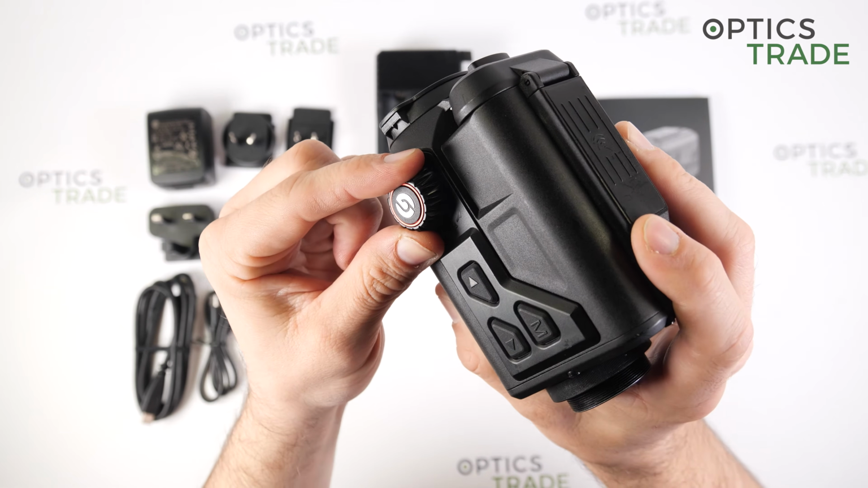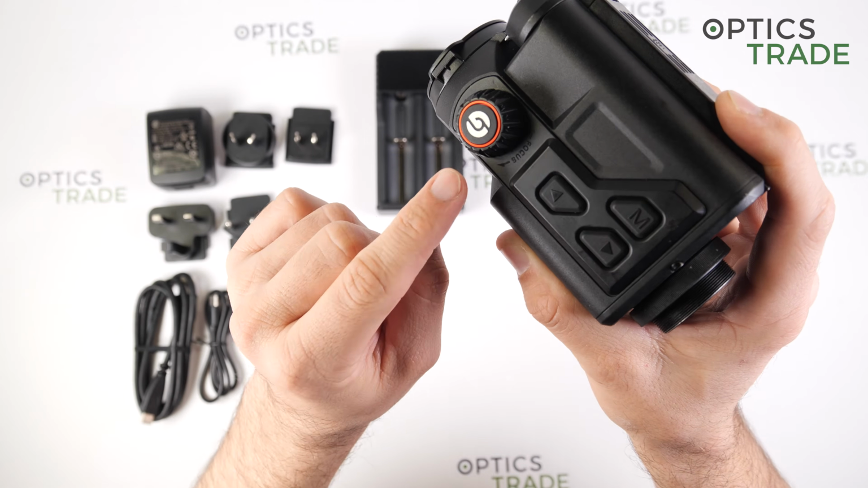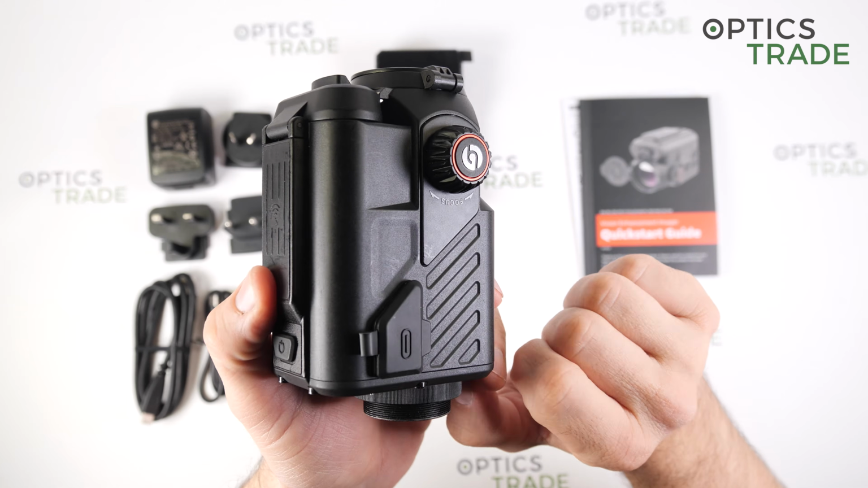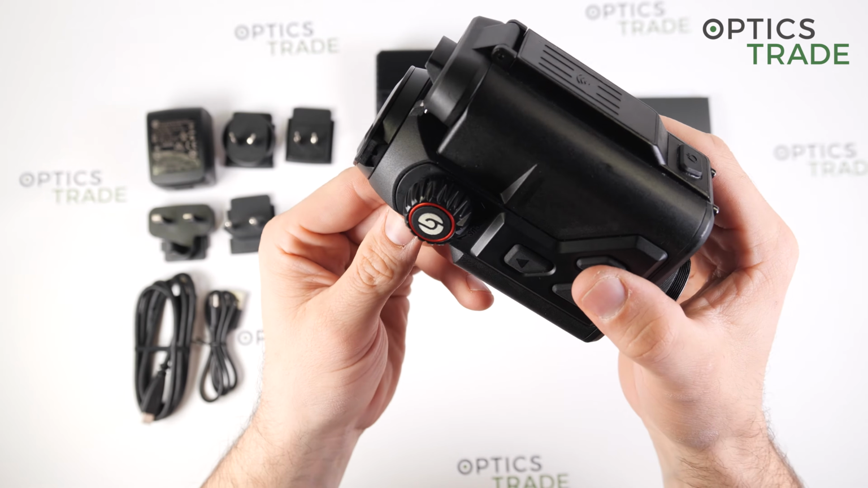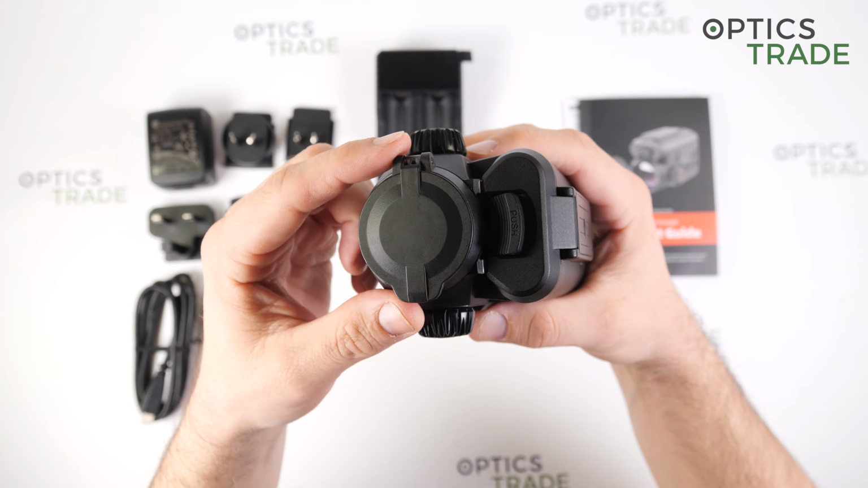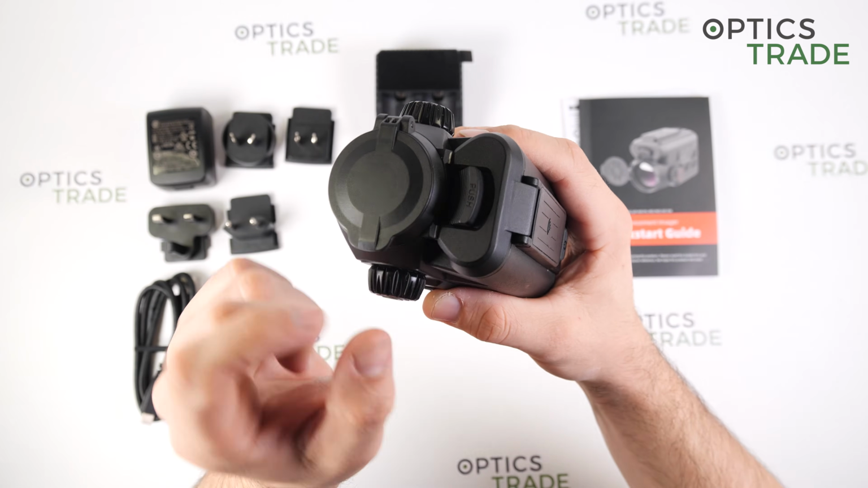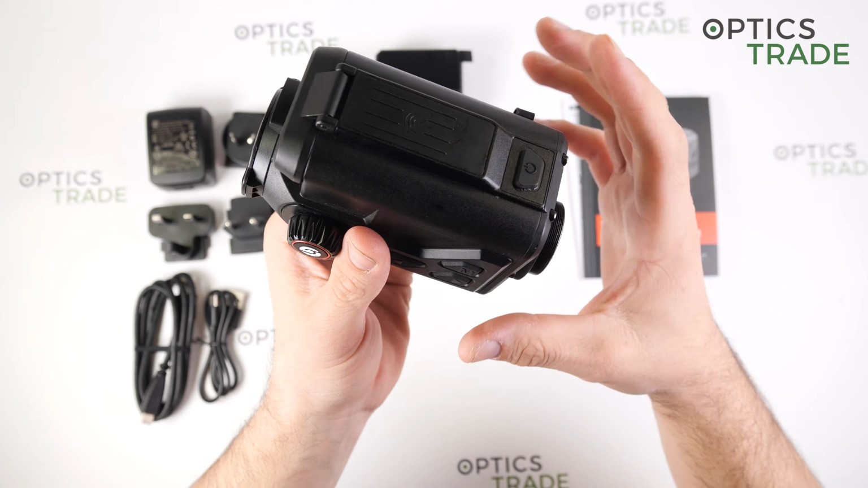Then on the front we have the focusing wheel, which is ambidextrous, so you can use it on both sides. And on the objective we have the 35mm lens and the battery cover.